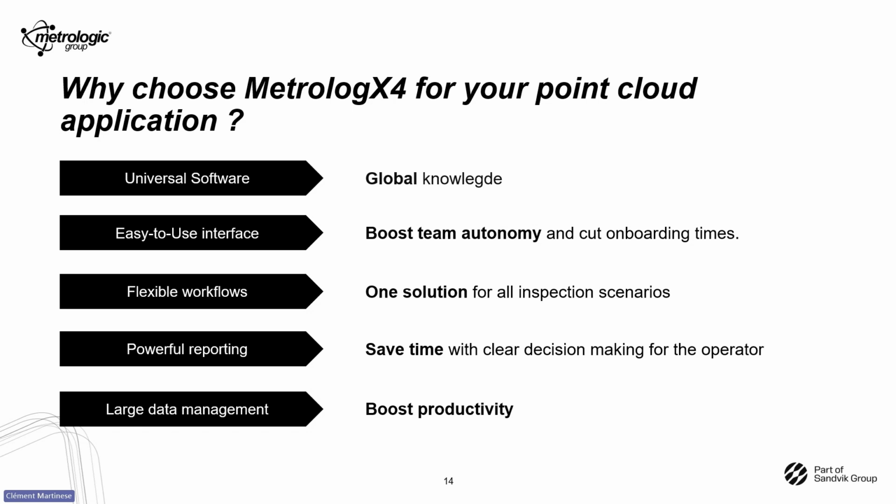Point number four, about the automation and reporting tools. You will be able to create a custom program with all the steps of your needs for repeatable inspection plans and generate the report automatically at the end of the program. So you will be able to save a lot of time and boost your productivity with clear decision making.